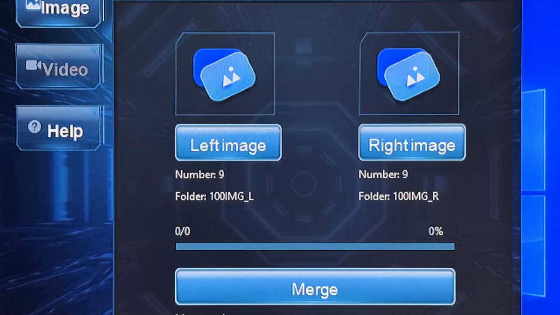And it comes with a software program on the SD cards that allows you to select multiple video clips or still photos for the left and then for the right, and then click the convert button, and it'll attach them all into full width side-by-side video files or still photo files.